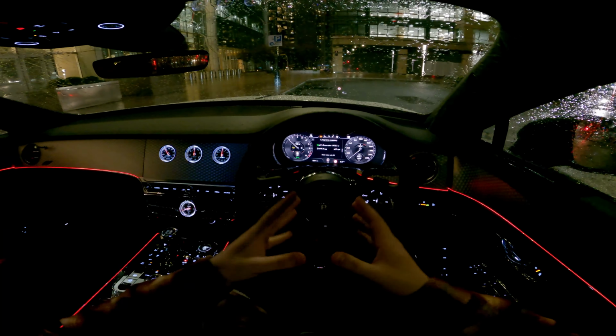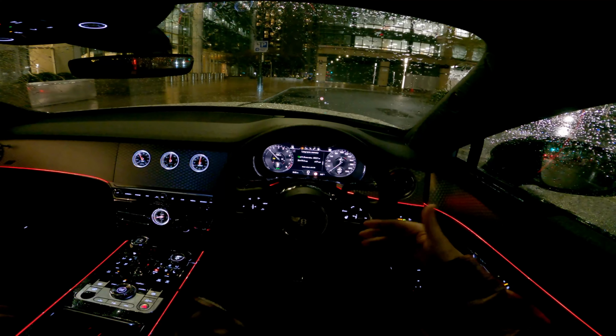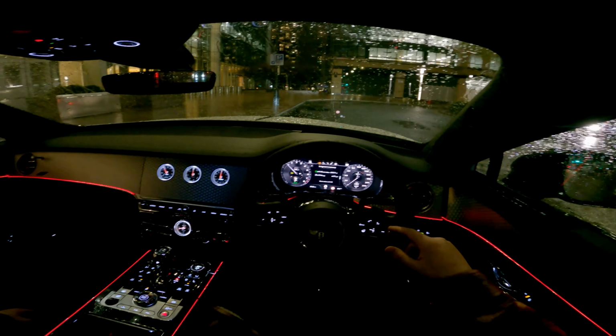So this is the 2023 Bentley Flying Spur Hybrid. It's a 2.9 litre V6 coupled with a hybrid motor, in total pushing just over 550 horsepower combined power. Currently it has zero battery because I have nowhere to charge it in my flat in London, so it's just running off of the petrol engine, which delivers about 460 horsepower on its own.